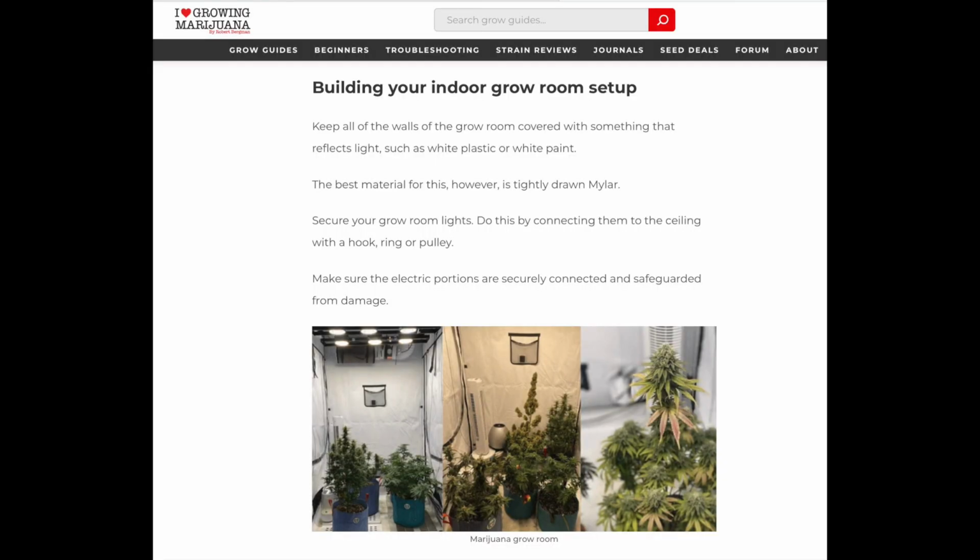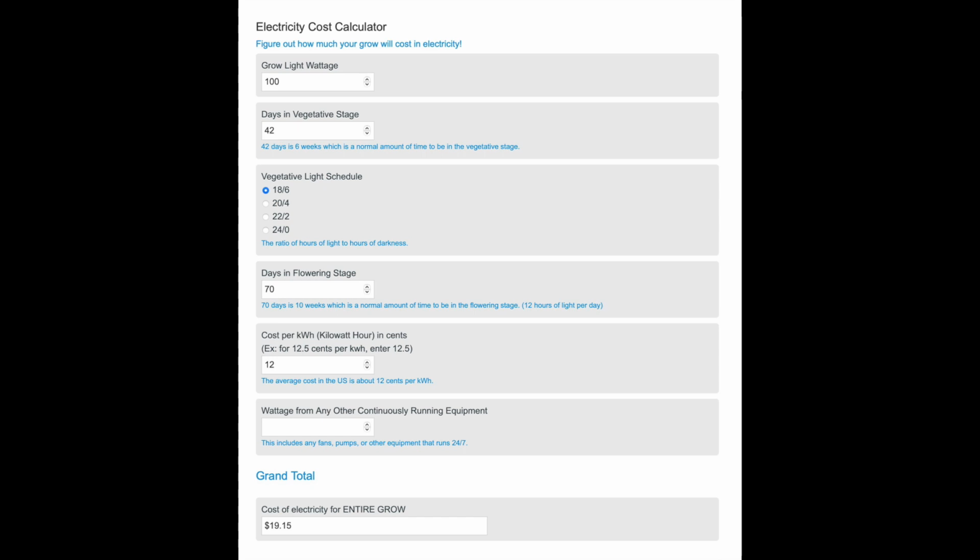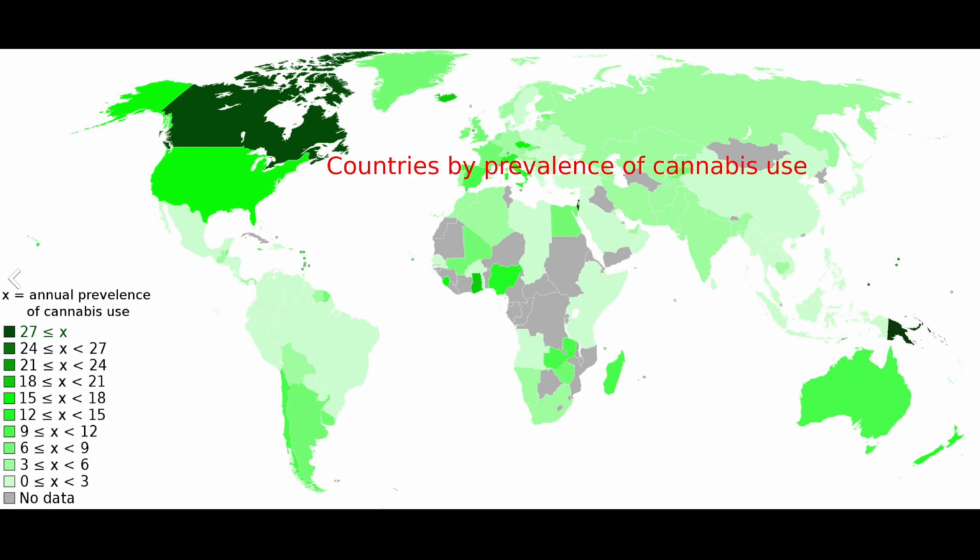Interestingly, in America, they need a warrant to overfly and spy on your house. The knowledge to set up grow rooms is freely available online. A Google search turned up this calculator for budding growers. Of course, those bypassing meters don't need such calculators. The money made by criminal syndicates is staggering.